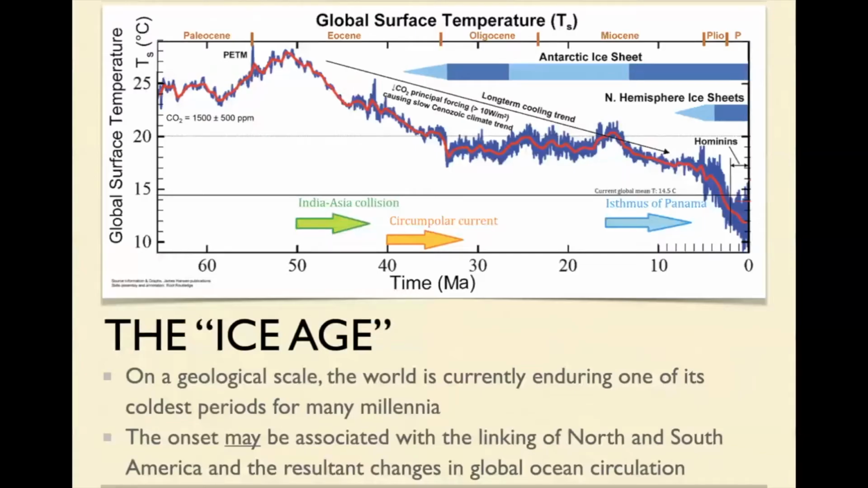So a little bit about the Ice Age. Over the last 50 million years, we have been getting gradually colder and colder and colder. From about 50 million years ago, in the beginning of the Eocene, average global temperatures were considerably warmer than they are now. So this is the time of the London climate.